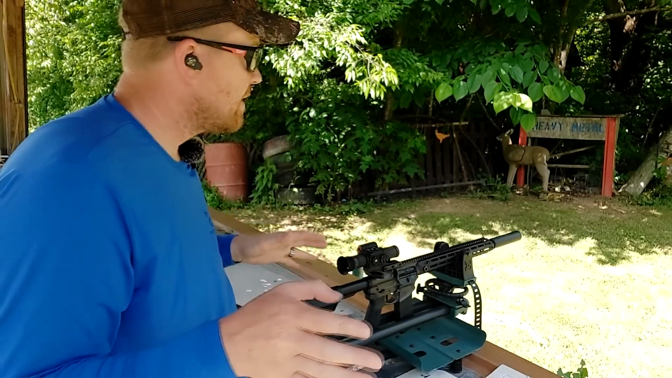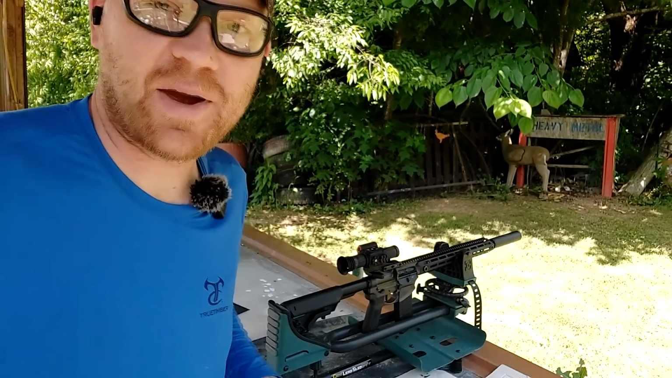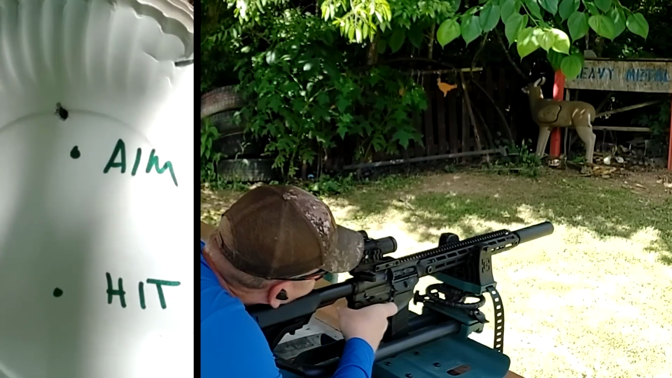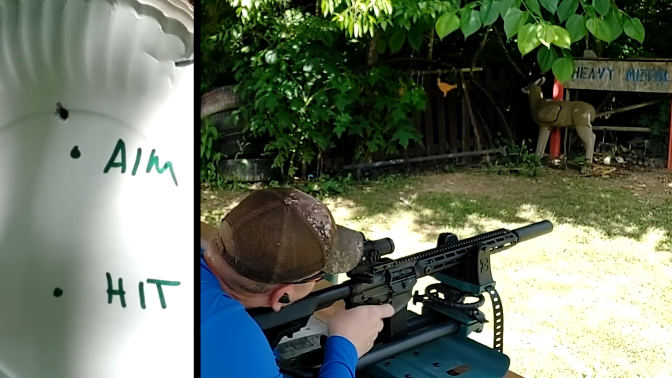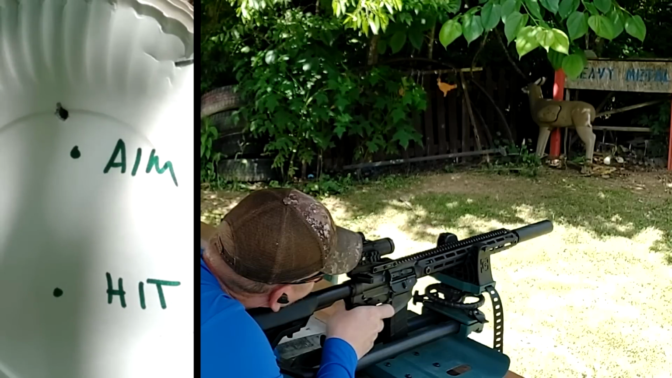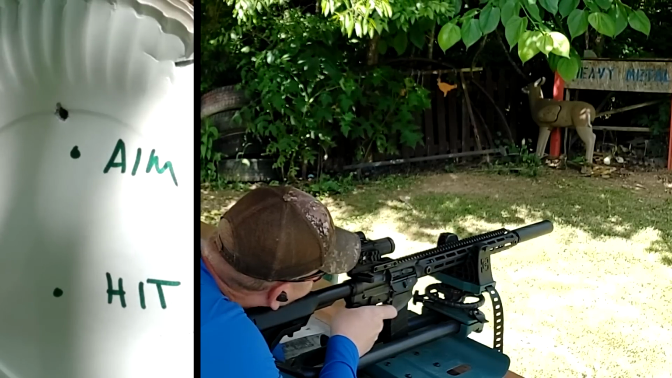Now let's see if I moved it in the right direction. Let's send another one here at 10 yards on this paper plate. Do a good hold on that top dot here. If I missed the plate, that means I adjusted it the wrong direction. I want my hit to be on that bottom dot where I've written hit.